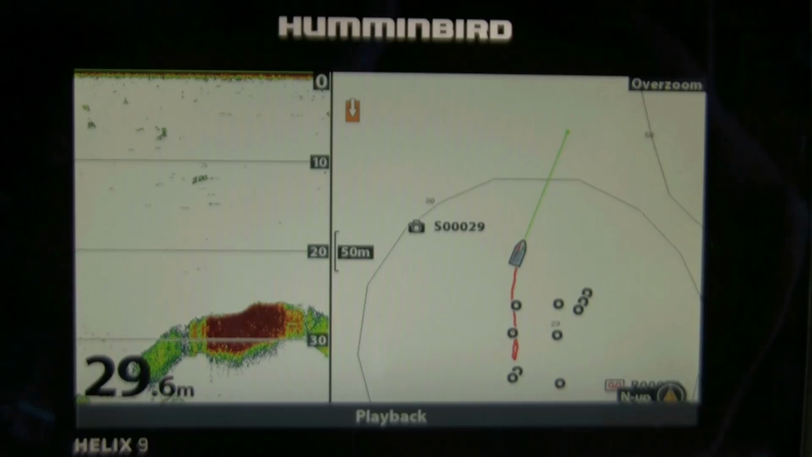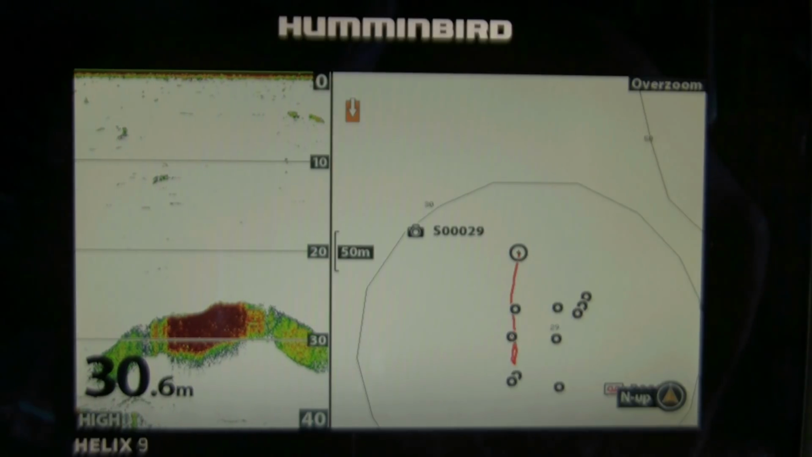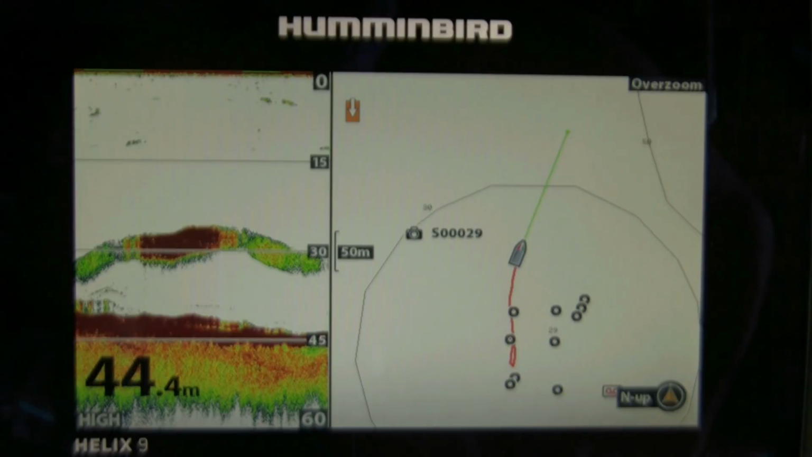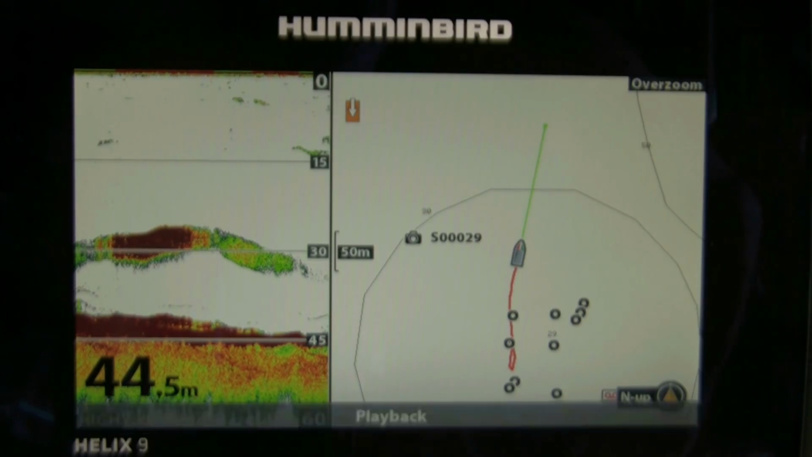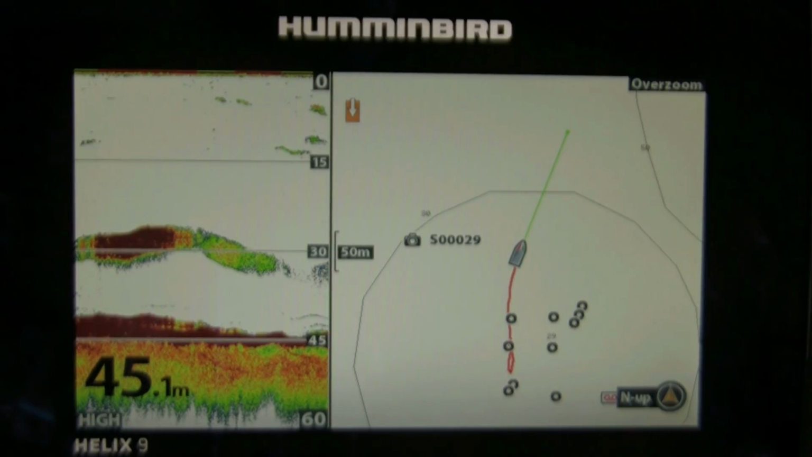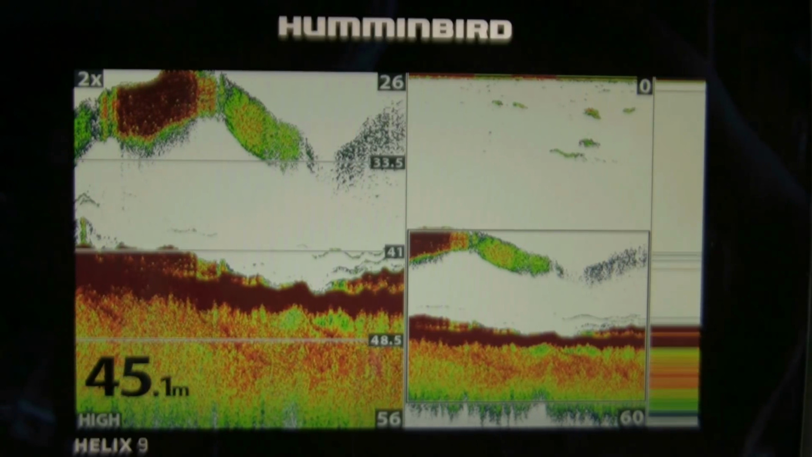Again, we go back to the drift line and you can see clearly the direction that we're drifting. This is really useful because it helps you, if you go back for another drift, to actually know where you've drifted so that you keep focusing on those bait schools. Plus it allows you to make adjustments in your drift line to either side of the original line that you took.